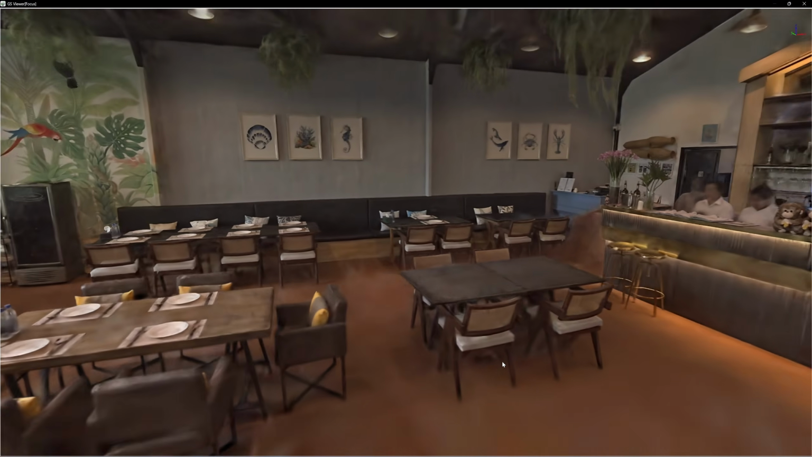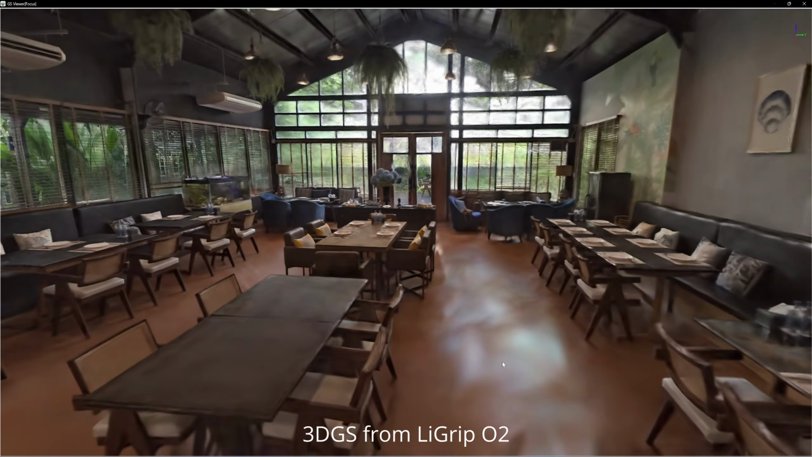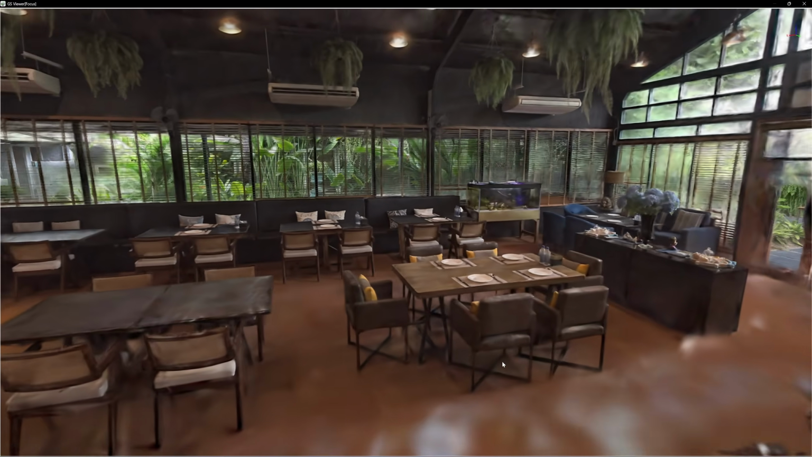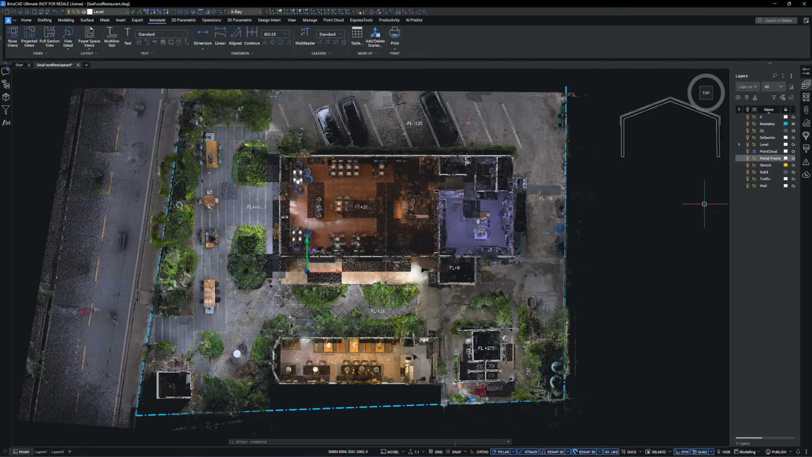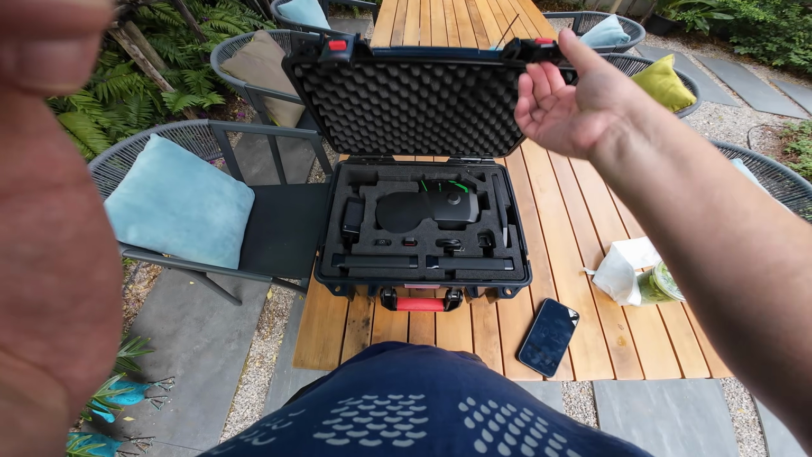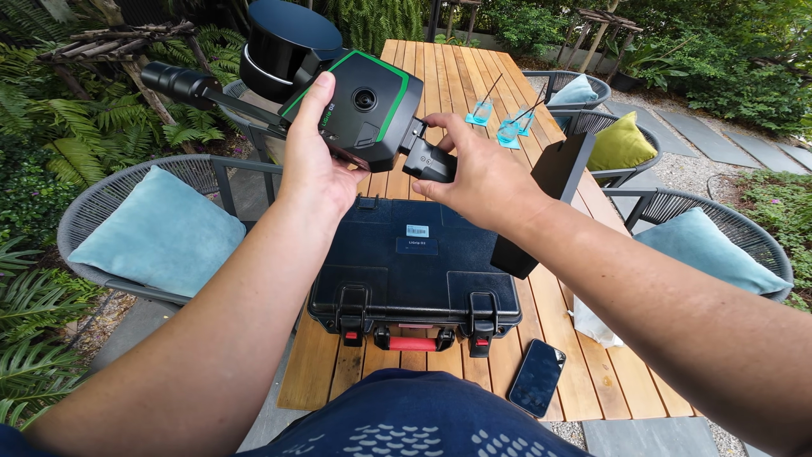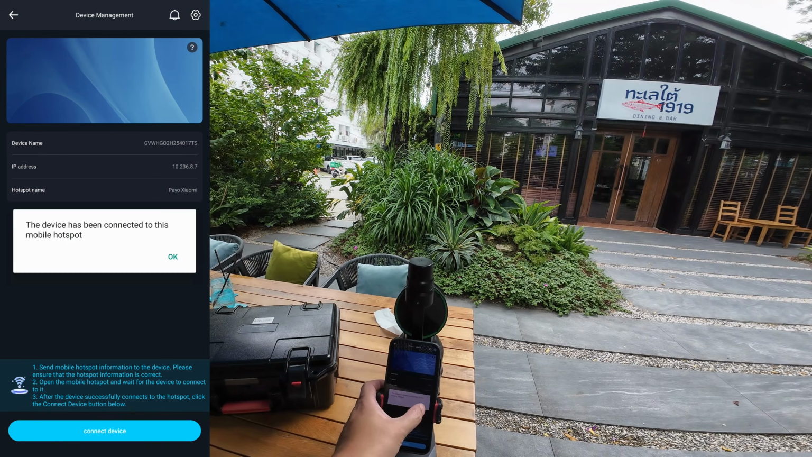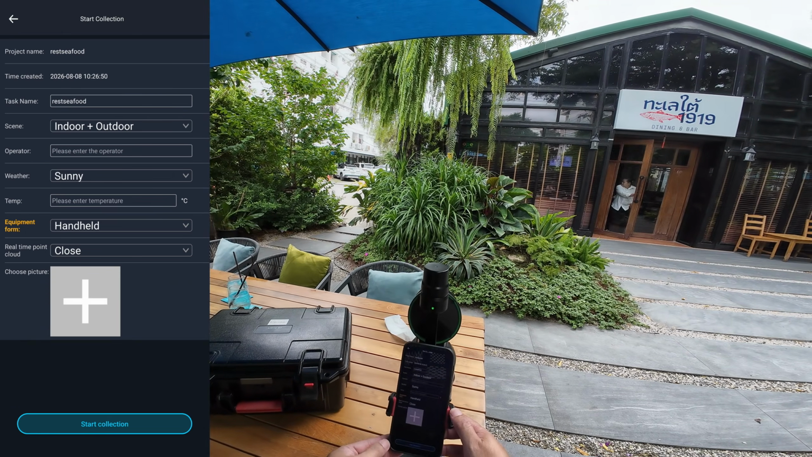Hey everyone, in this video I take you through the full workflow, starting with 3D scanning this 1000 square meter seafood restaurant and then turning it into a complete floor plan. And for this project I'll be using the LiGrip O2. Right now it's the best SLAM LiDAR scanner you can get. I'll be scanning both the indoor and outdoor area in a single pass.